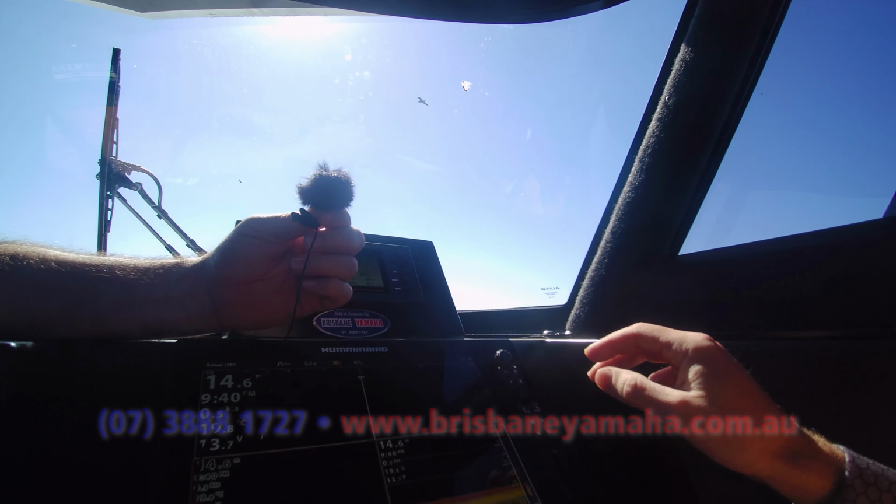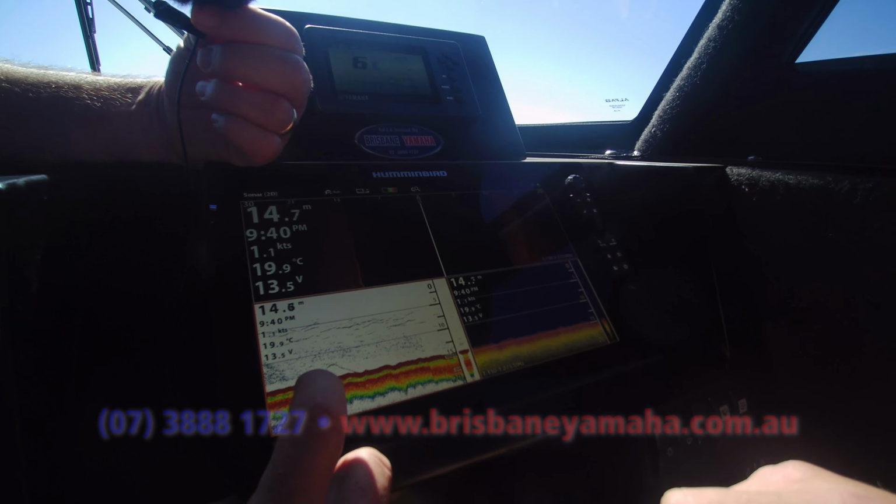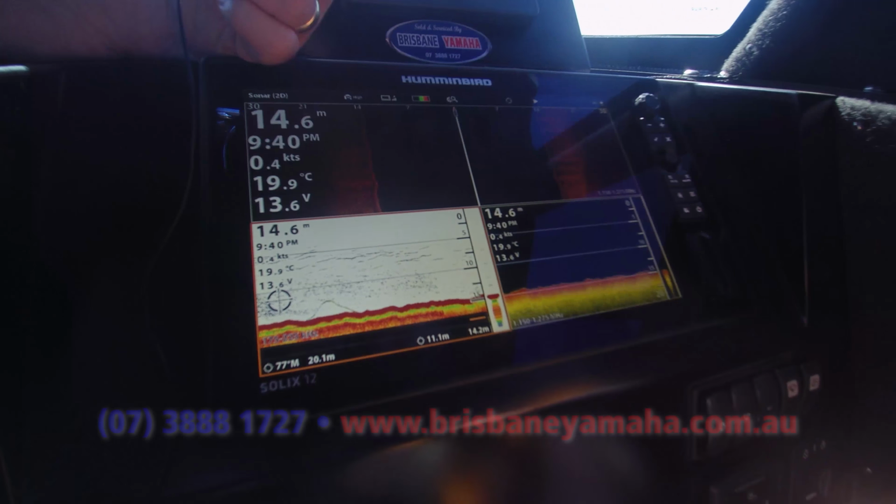What's that there? What was that arch, that line there? What's that line there? Well, that's a fish. That's a fish, Aaron. See that? Yeah. Stop that and show. See that there? That is a fish that's just swam through, correct? Correct. It came up and down. Yep. Can you see that?